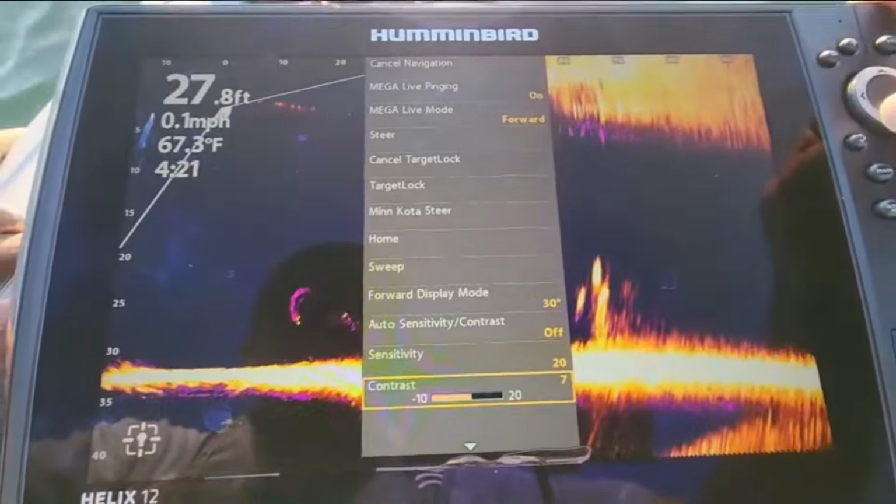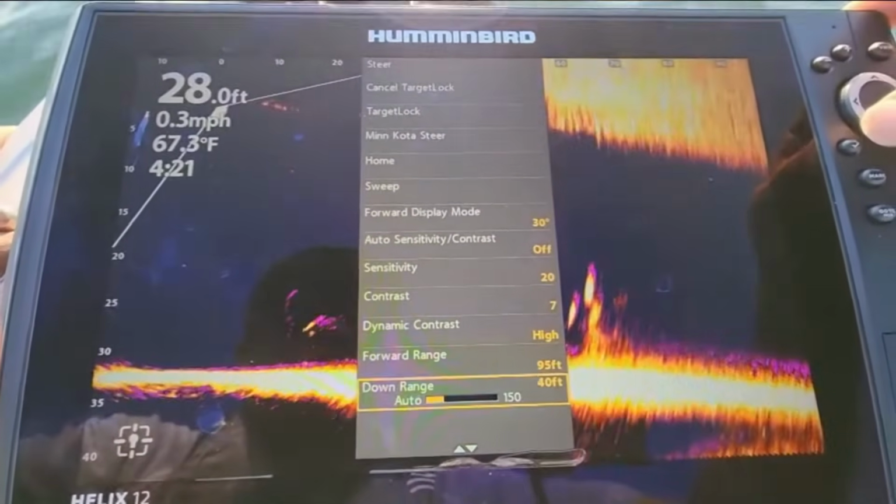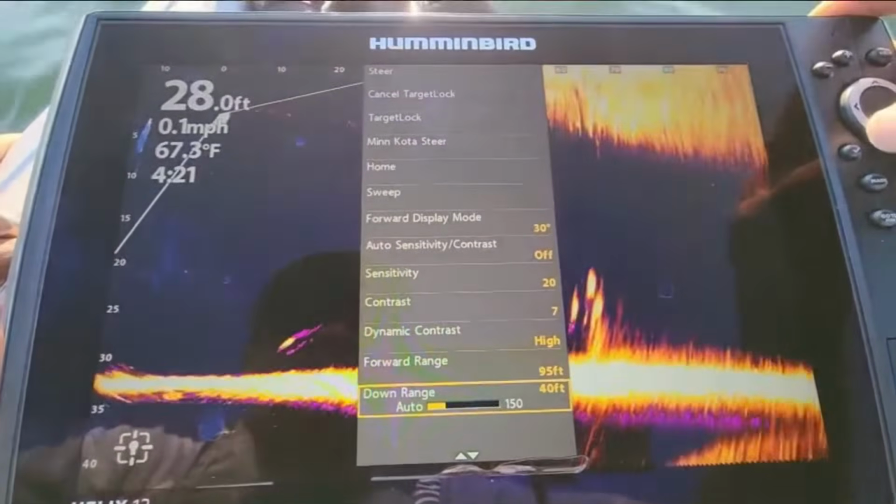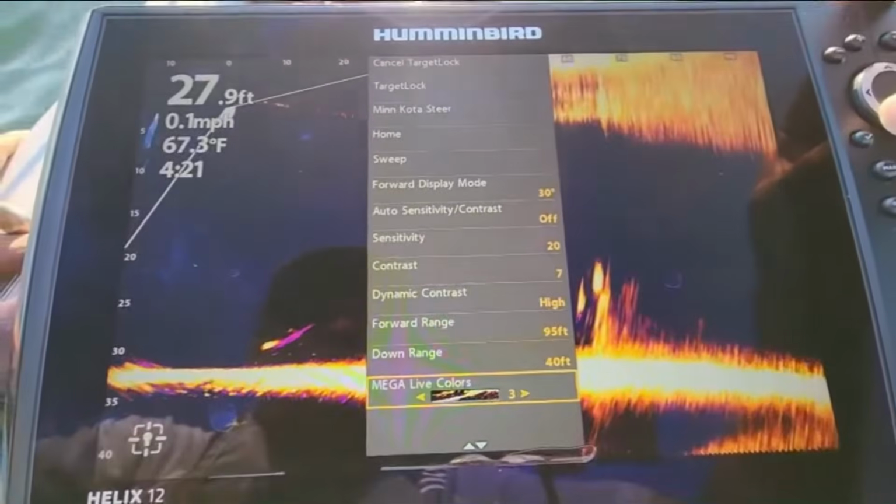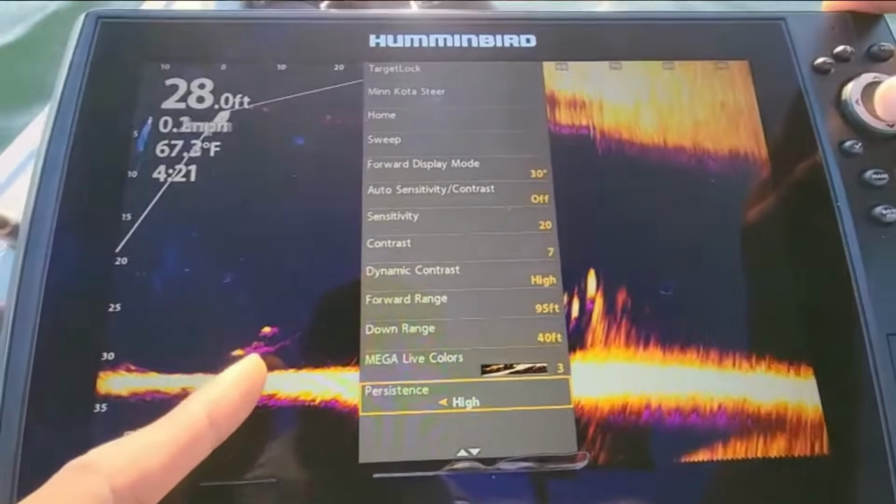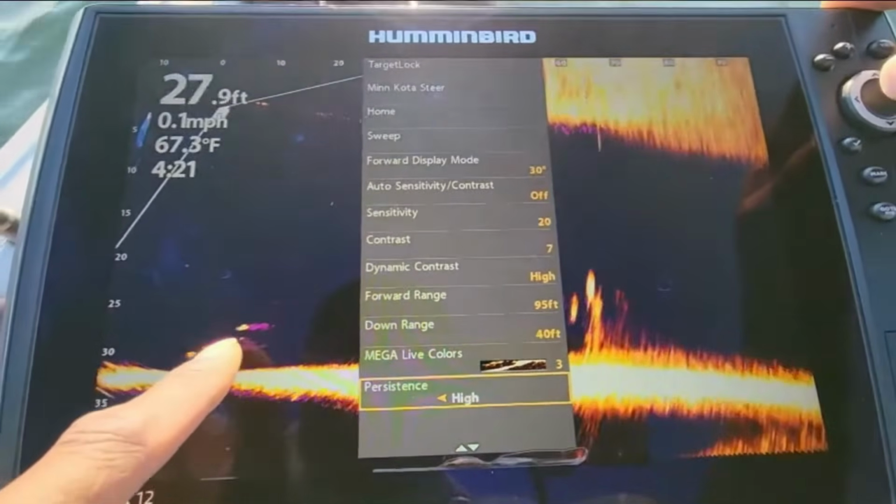Contrast, I just showed you guys what the contrast does. Dynamic contrast on high. Forward range, I have it set out to 95 feet, guys. So you can get some good distance out of here once you learn how to read the screen and know what you're looking for. The Mega Live colors on 3. Persistence mode, again, that is high, and that is that purple haze. So these fish are moving from right to left now, and it leaves that trail right behind it.